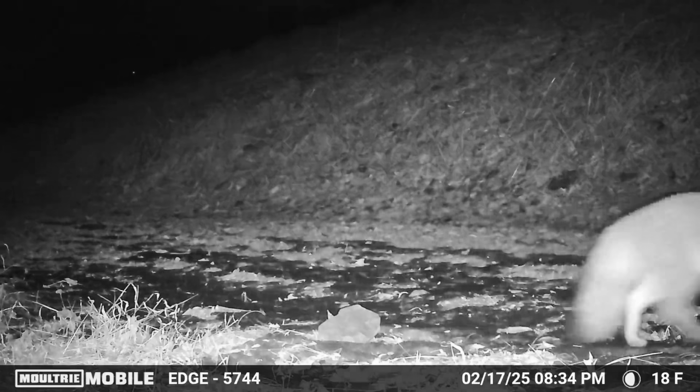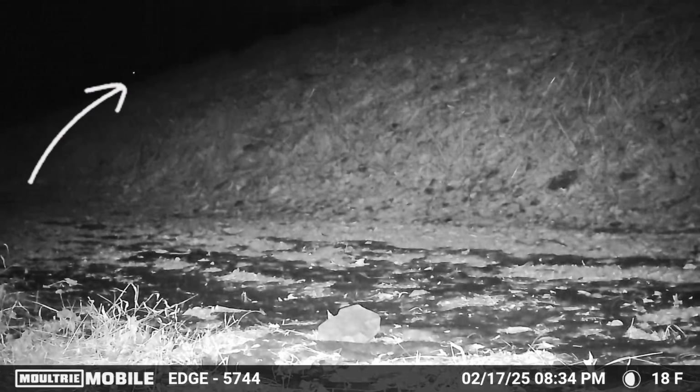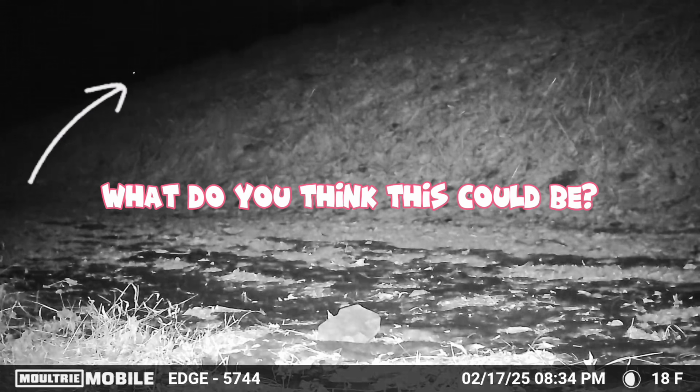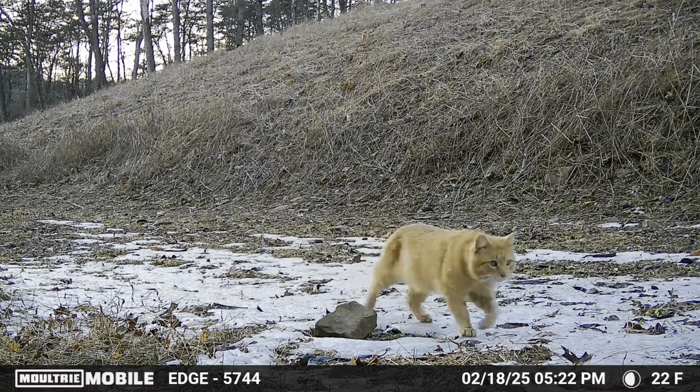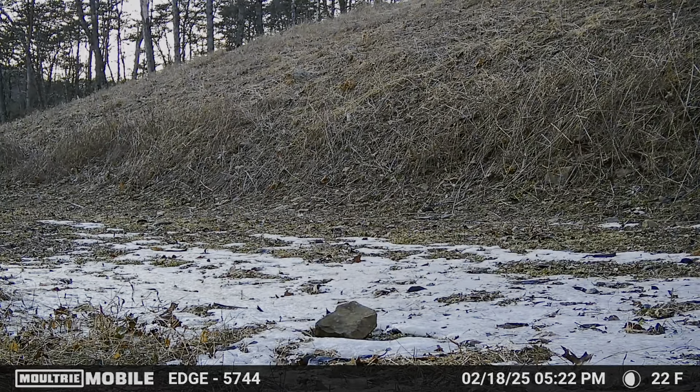Now here's a gray fox back again, but if you look on the hill behind him, there's a set of eyes up on the hill, and it stays the same throughout the entire clip. Not entirely sure what it is. And the final visitor was another house cat. I imagine he could smell that shrimp from quite a ways off.